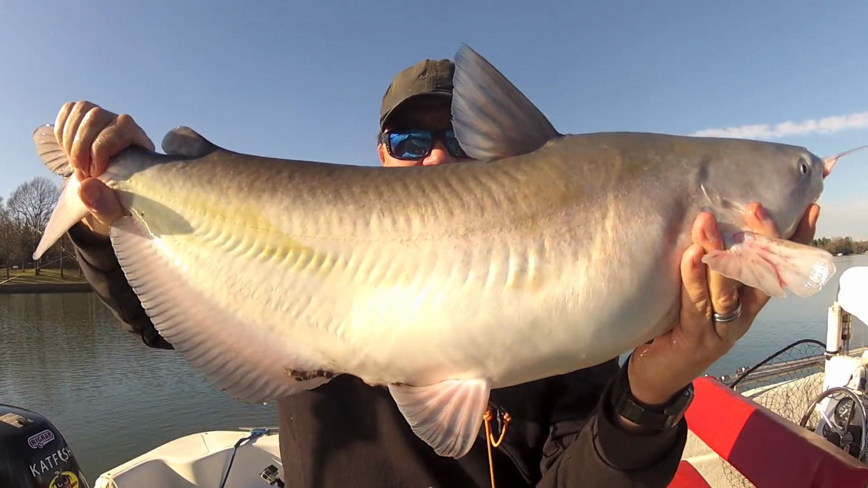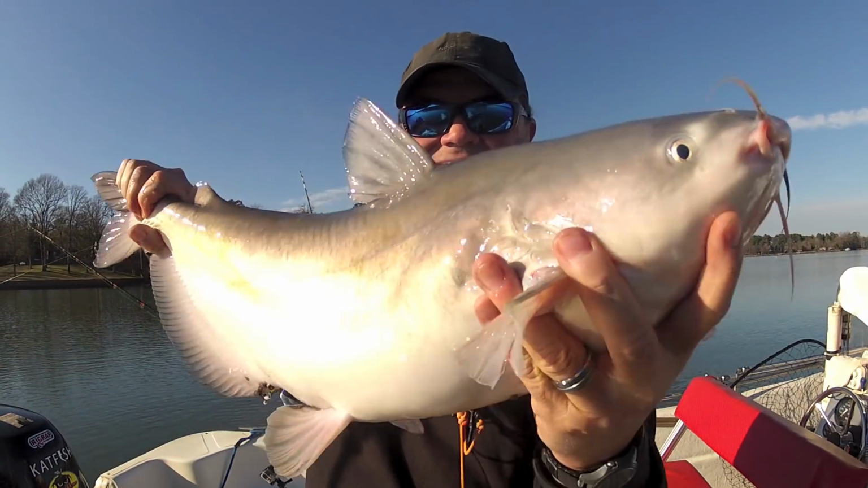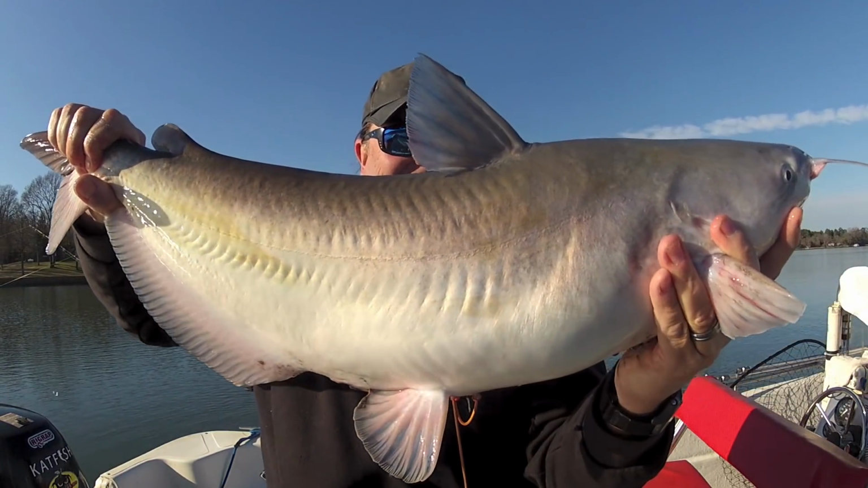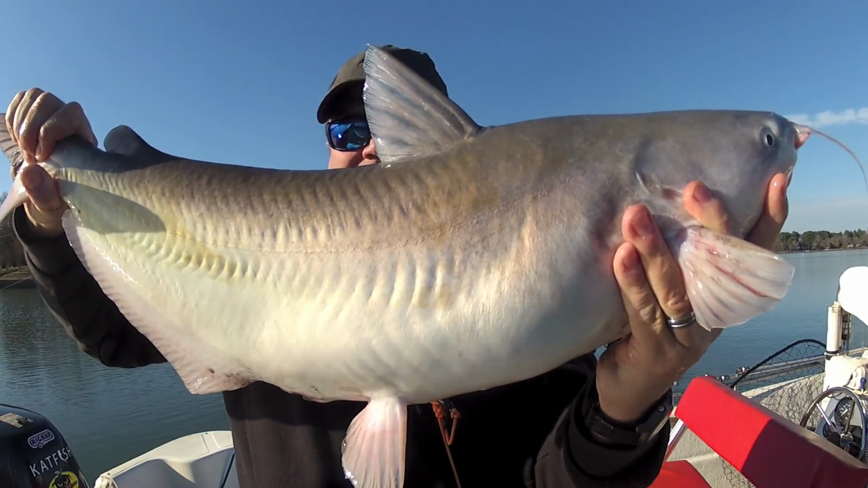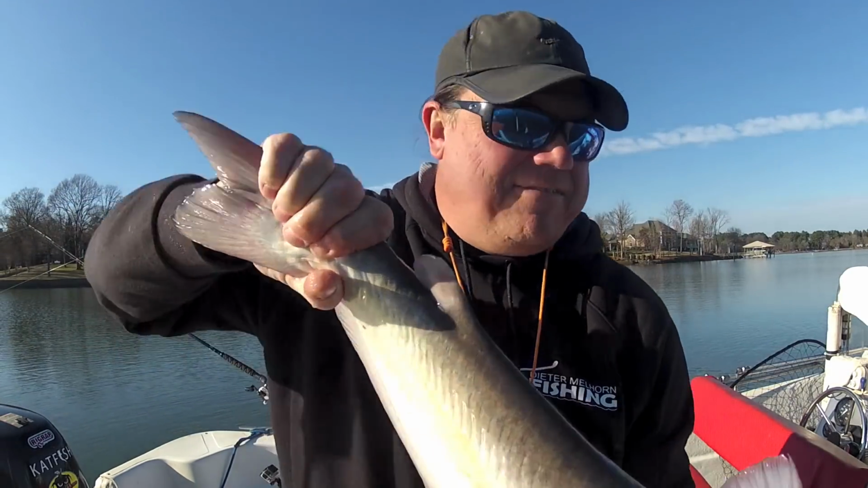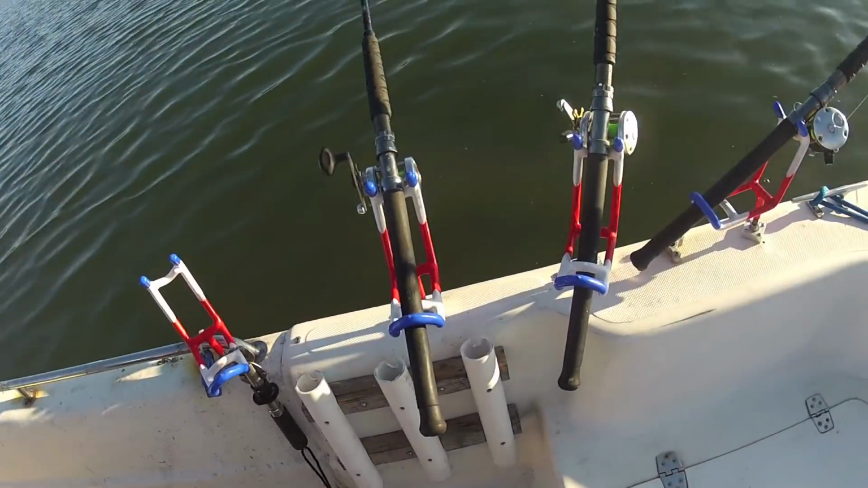Pick a 12-pound fish up into the boat. There he is. Good fish. Wally blue, about 25 feet of water. Release him alive.